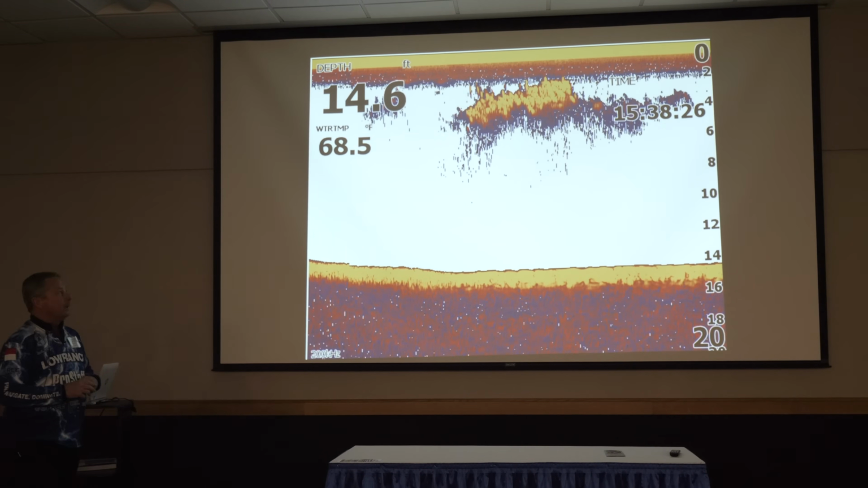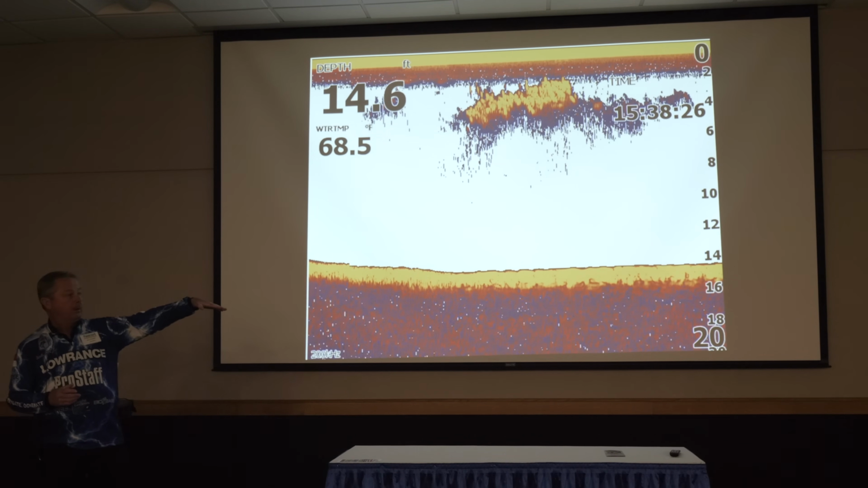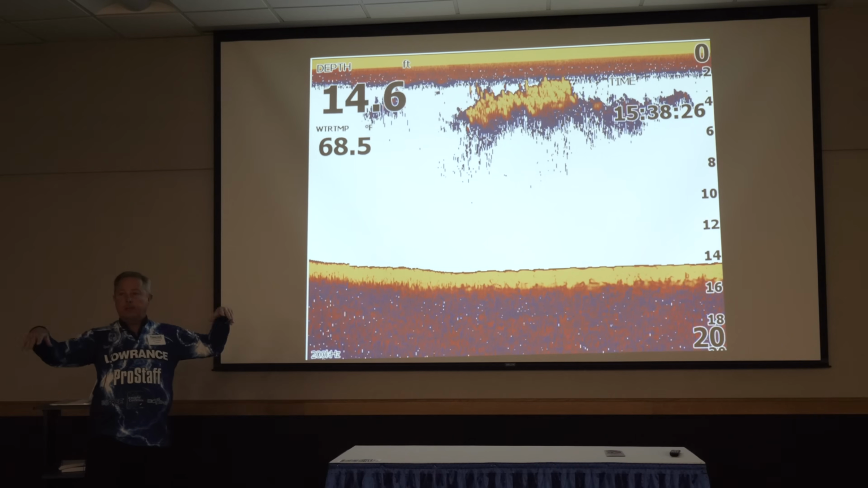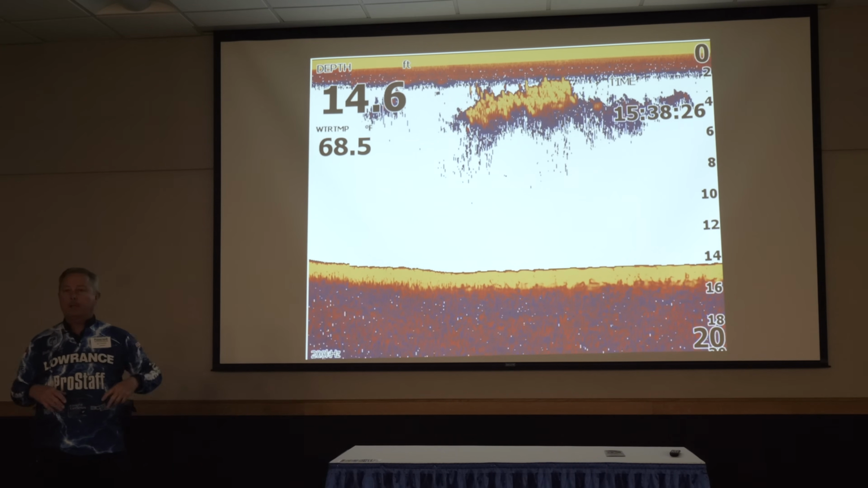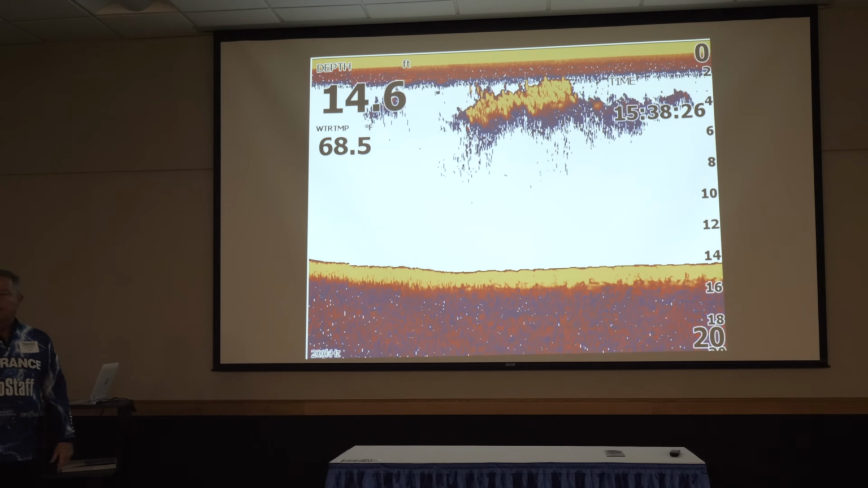All right? You're going down the lake and you see this signature. That's happy fish. They're all flat. They're all spread out and just happy as clams. They're eating algae and whatever else they can come across. And that's all good. If they see that, they keep going. All right?